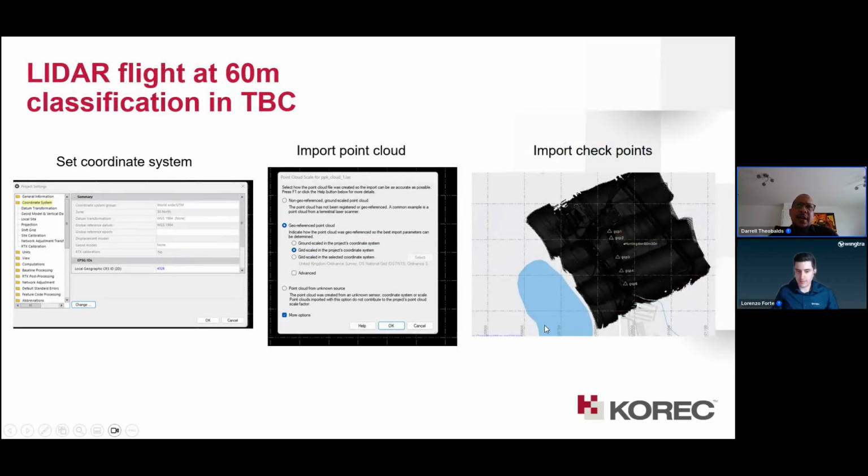To do this, all I did was take the LiDAR file, create a project in Trimble Business Center, and set the correct coordinate system, which is OSTN, British National Grid, OSTM2. I imported the point cloud, the LAS point cloud, but I also imported the checkpoints. I did some checkpoints for the LiDAR because obviously you need to ensure that your data is accurate and meeting the specification for your clients.